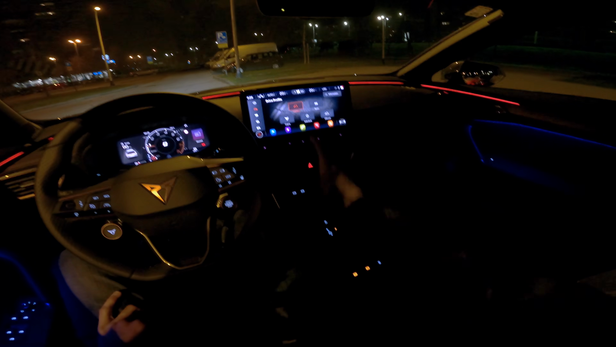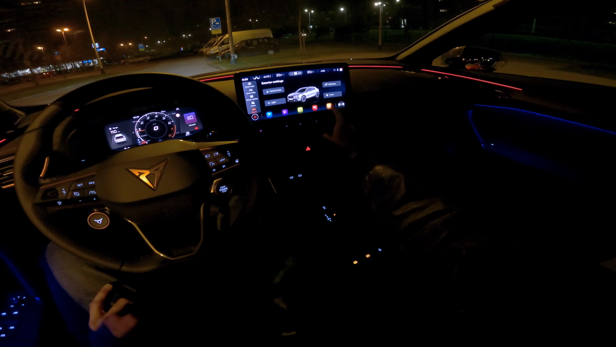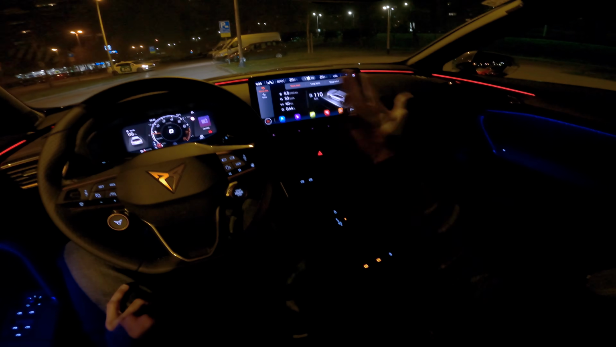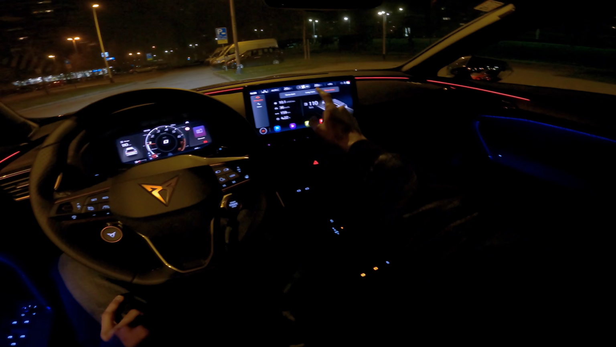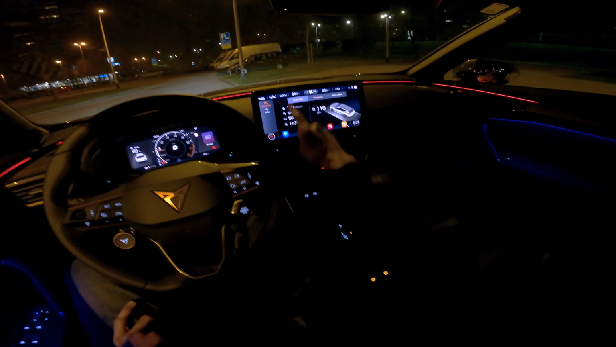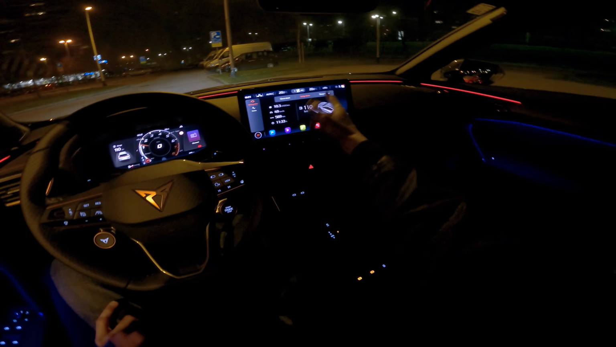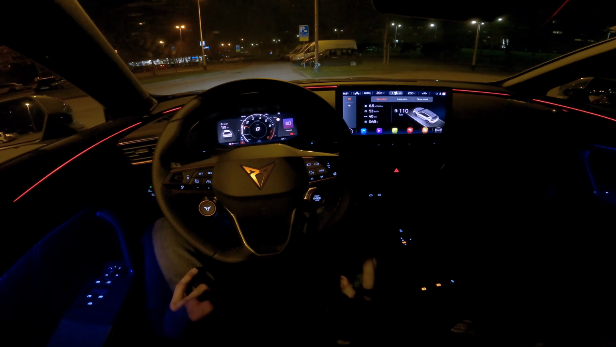Now also the consumption. If we press here, you can see 6.5 is current. The salesperson that's driving this car told me his best was around 5.5. My best was 5.7, but it was fluctuating around 6, and when stationary, around 6.5. Long term it's 10 or more. So let's start driving and head off.